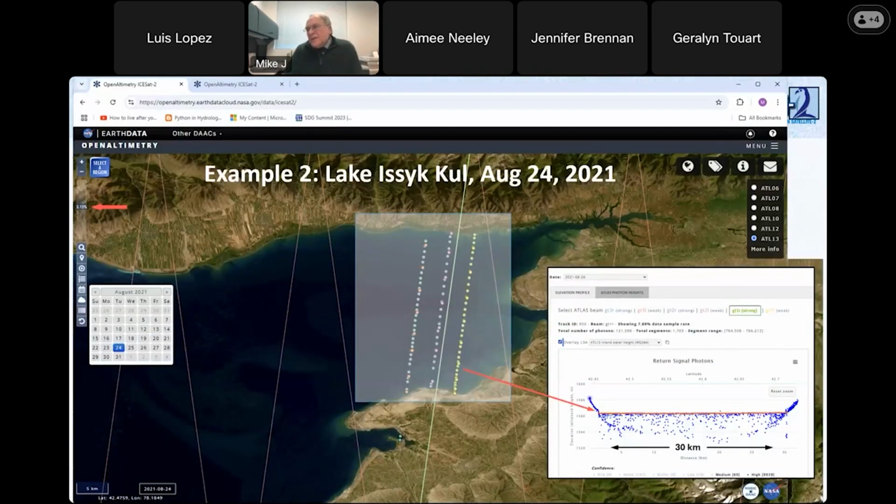So here's another example. This is Lake Issyk over in southwestern Asia, one of the most popular lakes studied internationally. It's a very large lake, something like 100 kilometers by 60 kilometers in length and width. It looks like a kidney.